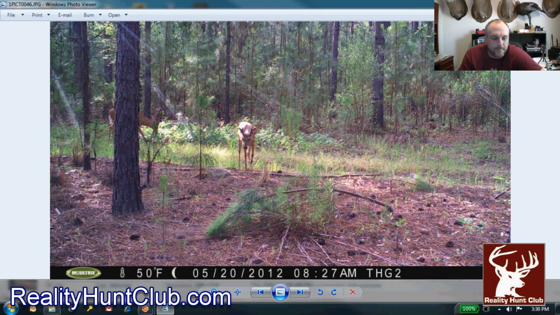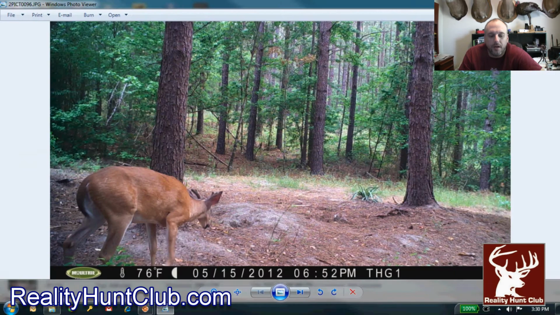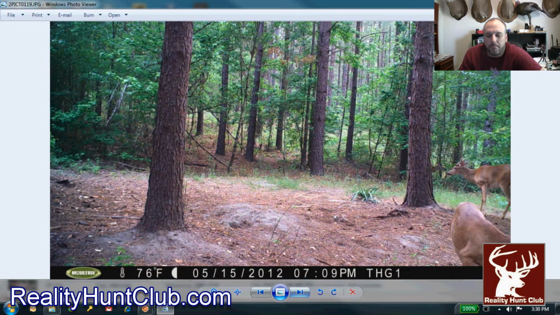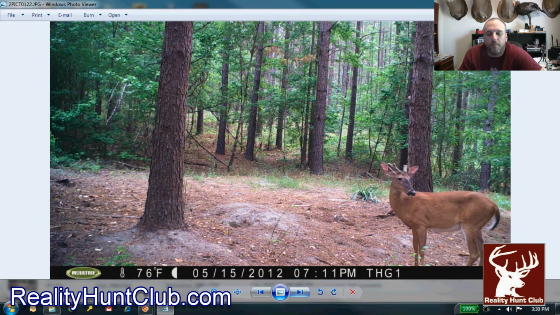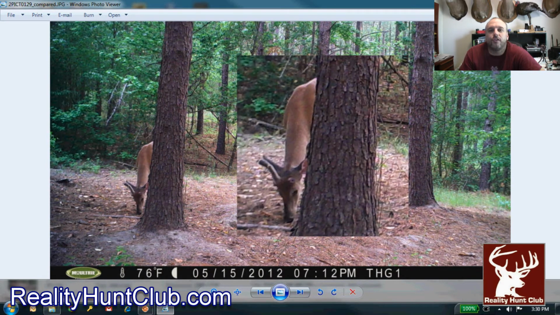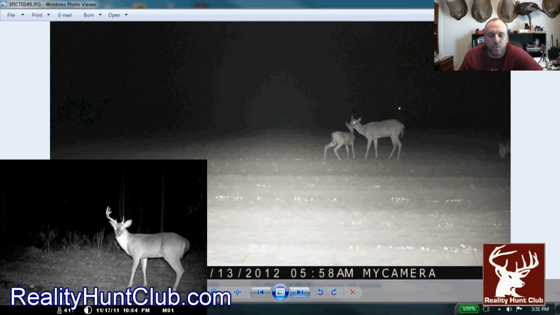Okay. Let's see what we got here. Okay, this is an interesting couple of young bucks. One of them we think is a 3.5-year-old. This one right here. Notice how his antlers are messed up here. Now this picture is May 15th. I've got a lot of pictures of this deer, and we're fixing to look at him. I guess we're calling him Righty because he doesn't have a left main beam. We also got this deer last year, and he had the same situation.